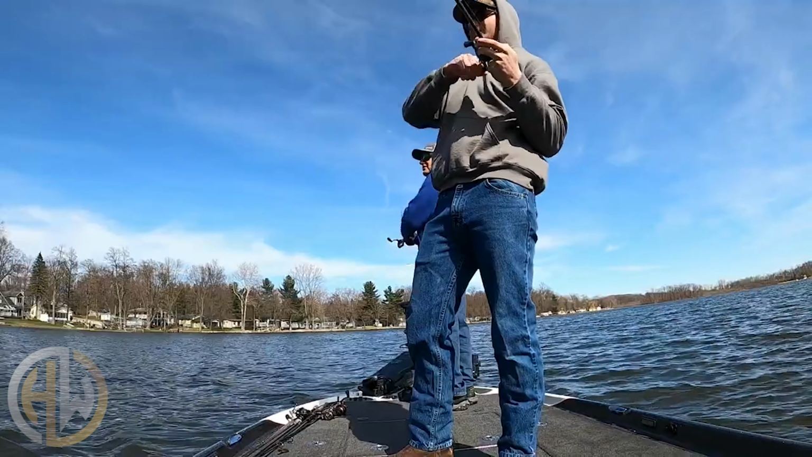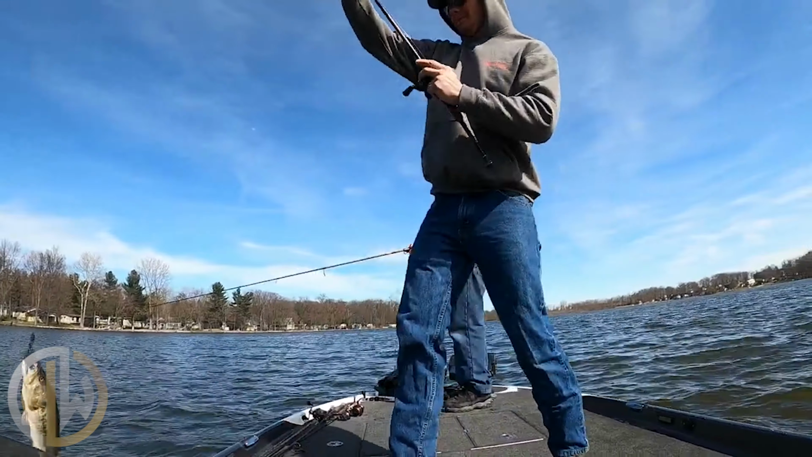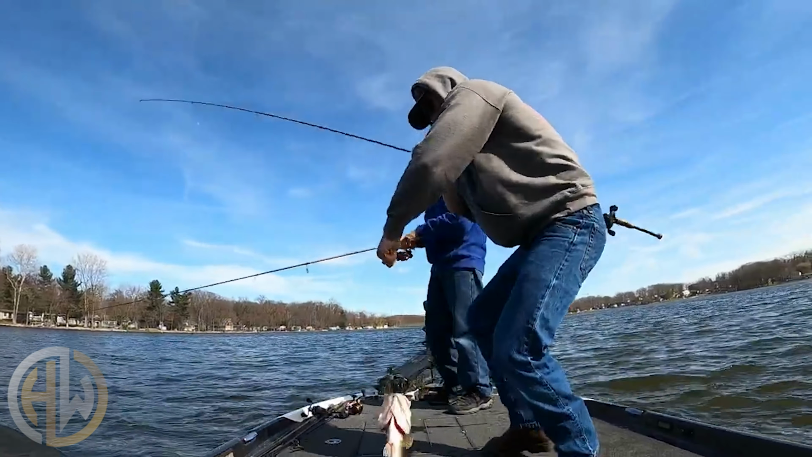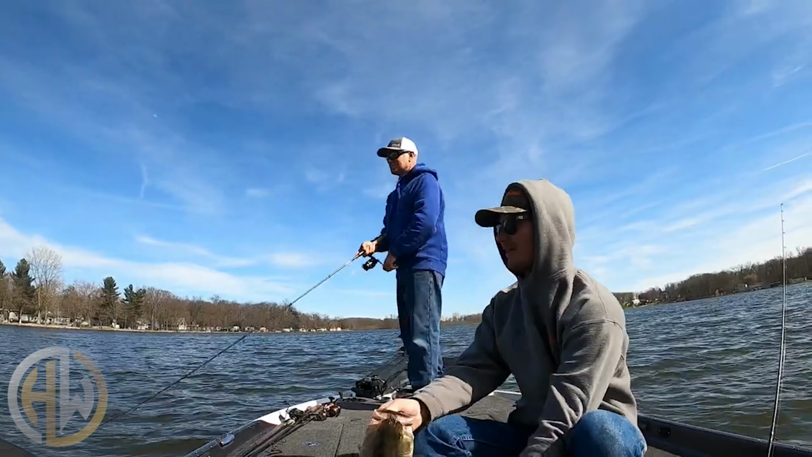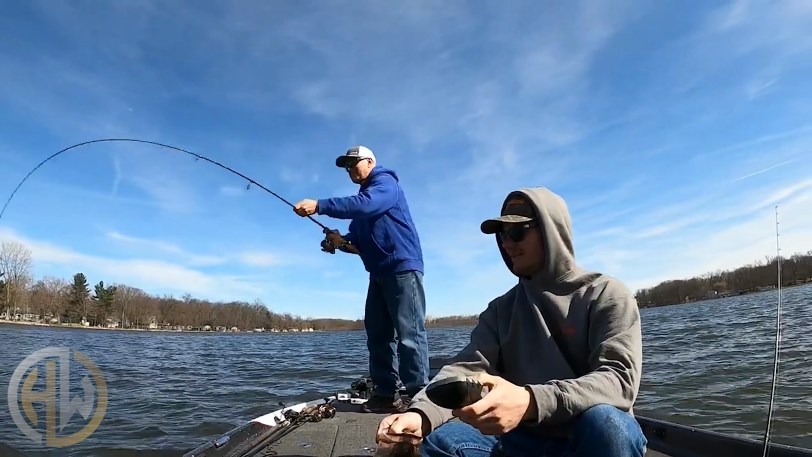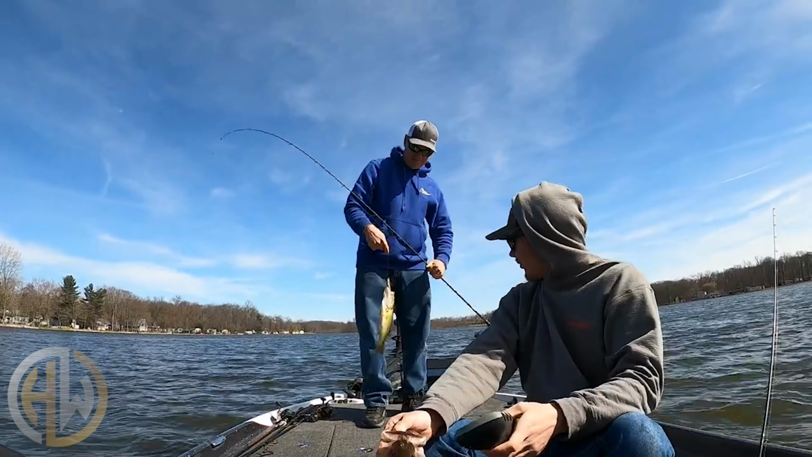Oh my gosh. On a chatterbait. What the world? Oh man, I was hoping you would lose him on a swing in. Hold him up for the camera. We gotta weigh him. What's that one there? This is number 9. Might be a keeper. Ooh. Ooh, he's long. Long.